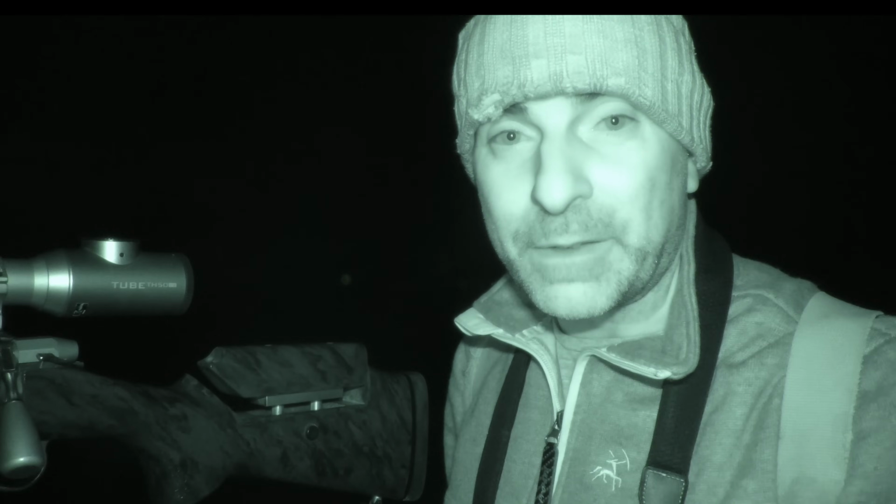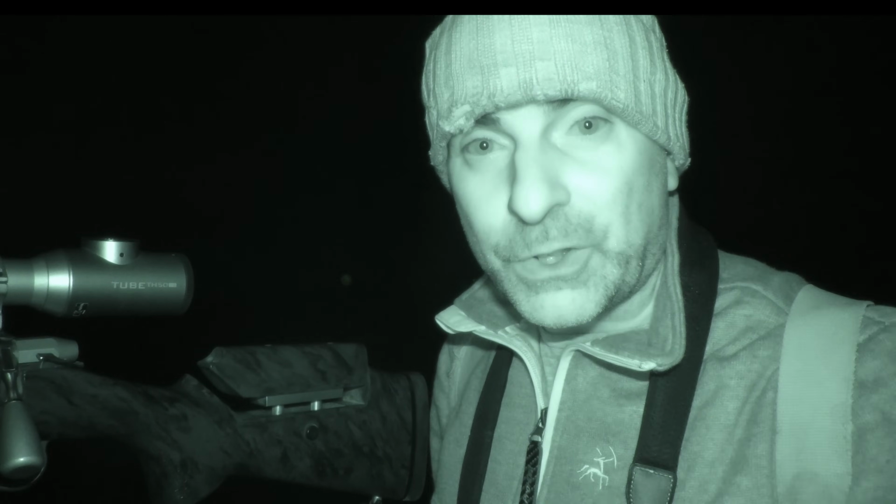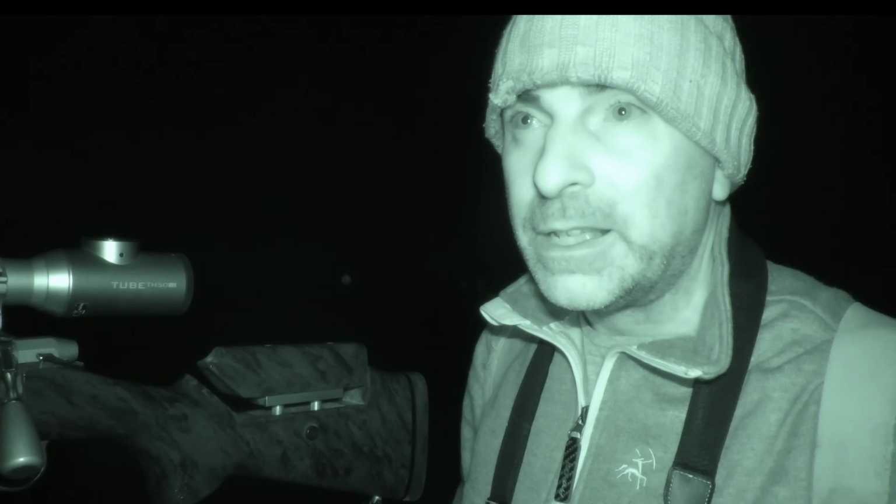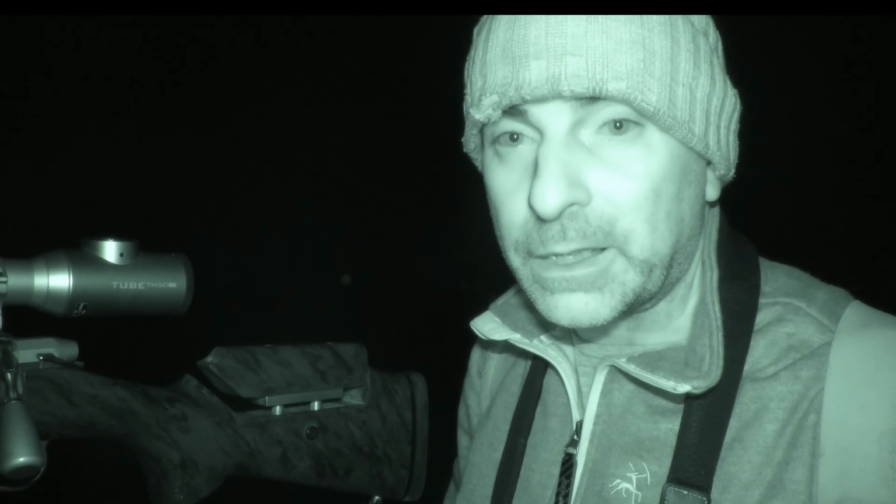It's just mental down here for foxes. I think I came down here probably a couple of years back and shot 17 in one night, just walking around with a .223. It's just insane. It's partly, I think, because we've got a couple of housing estates either side of this farm, but it's a sheep farm, and the foxes take a hell of a toll on the lambs here, which is no surprise due to the numbers here, which are probably fighting for the food supply.